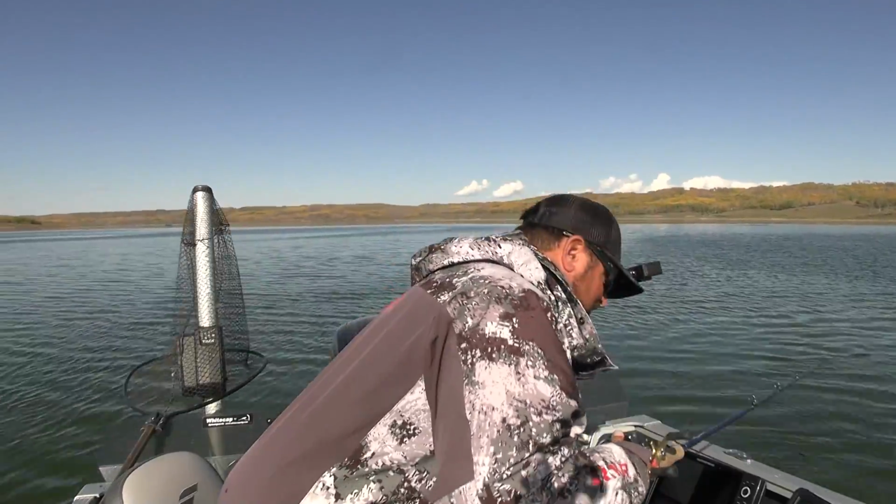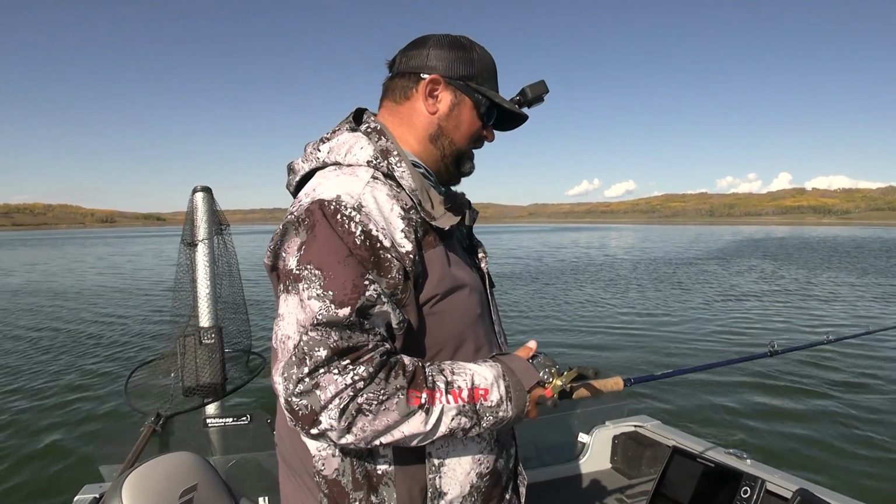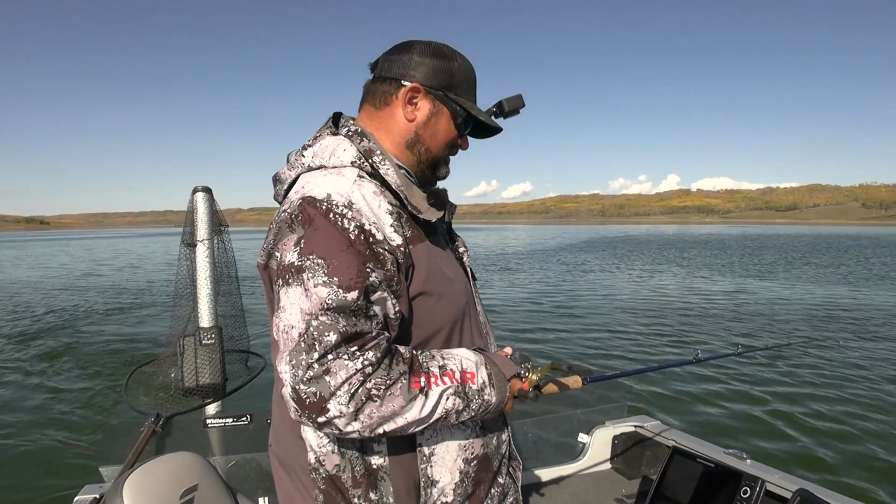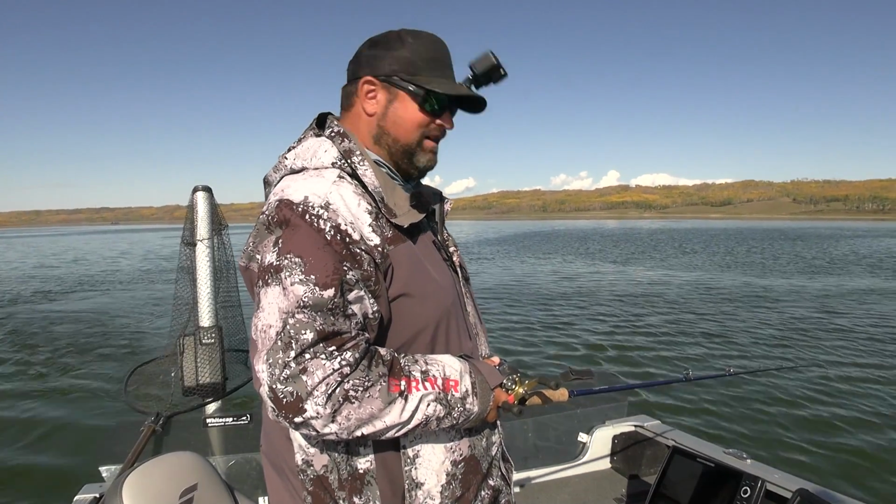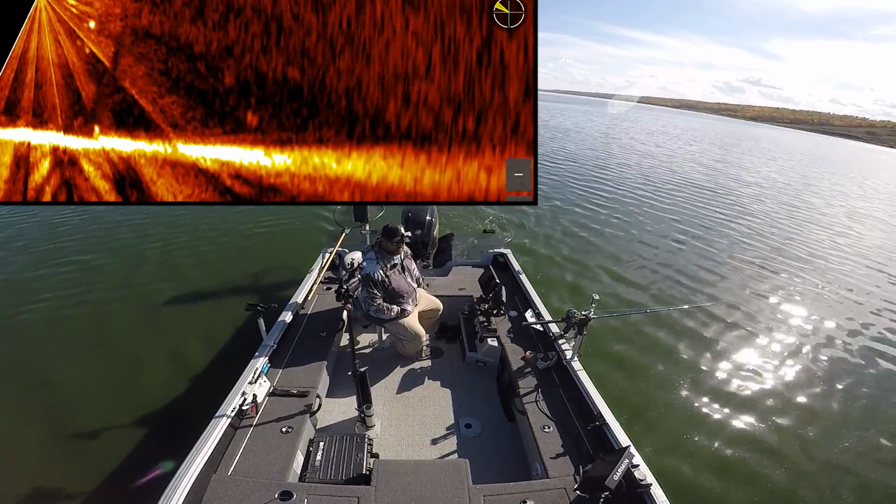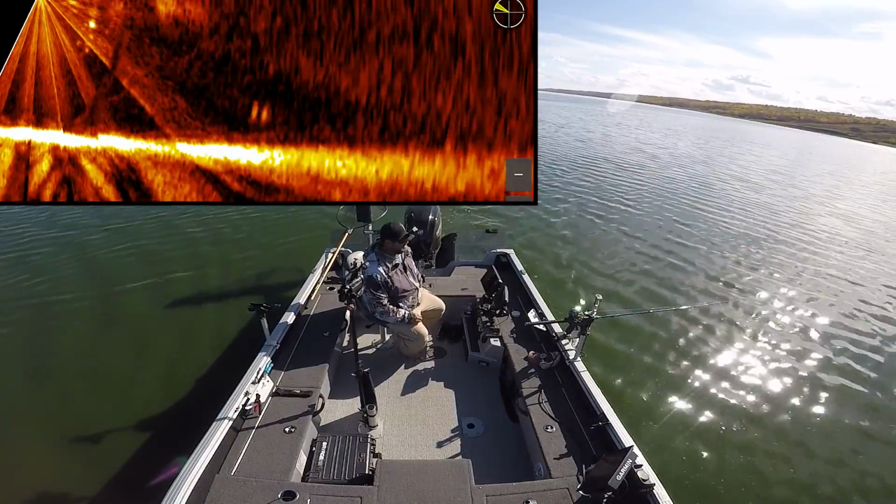I'm only cranking in like 12 to 15 feet of water, and I only got out 40 feet of line, which is quite nice. A lot of times I'm cranking quite a bit deeper, like 25, 30 feet. You got to have a pile of line out, so this is kind of neat right now. Oh, there's a fish on my crank again. Come on, right behind it.